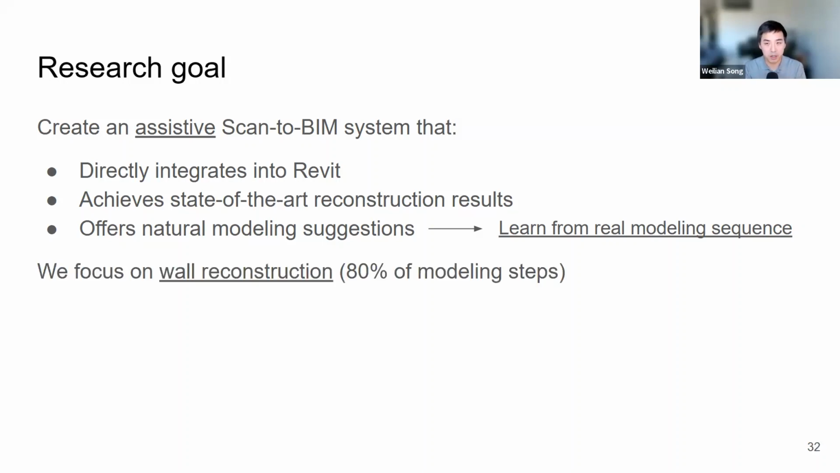And note that for now, for this project, we focus only on wall reconstruction, which you can say is a limitation of our method for now, but it does account for a large portion of the modeling steps of this process in general. So that's what we focus on for now.